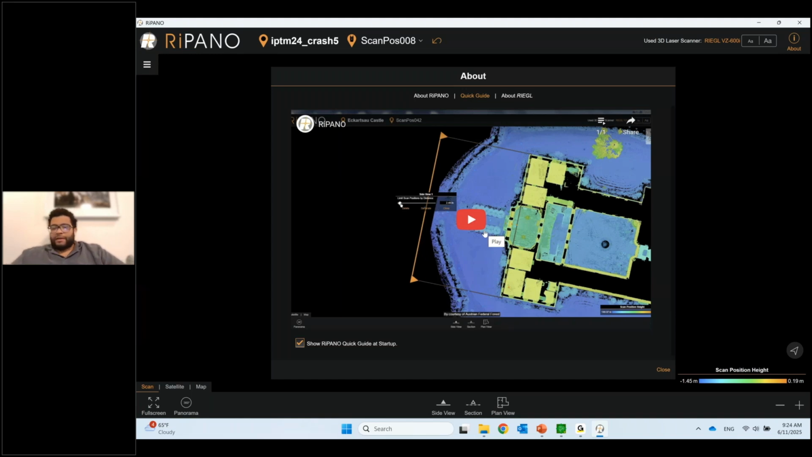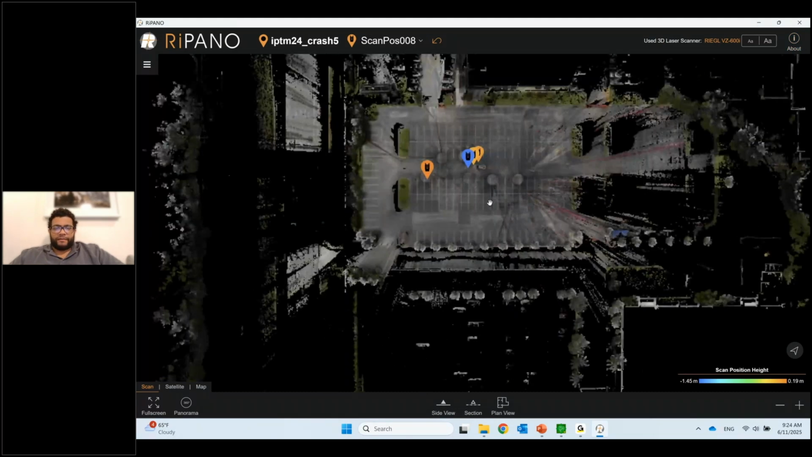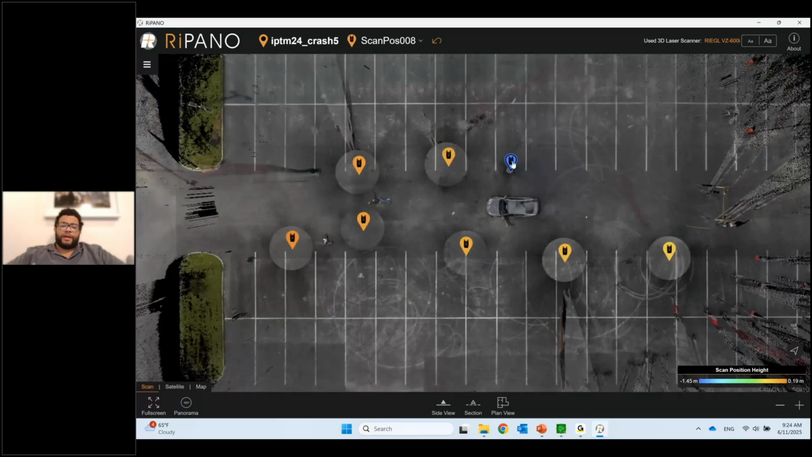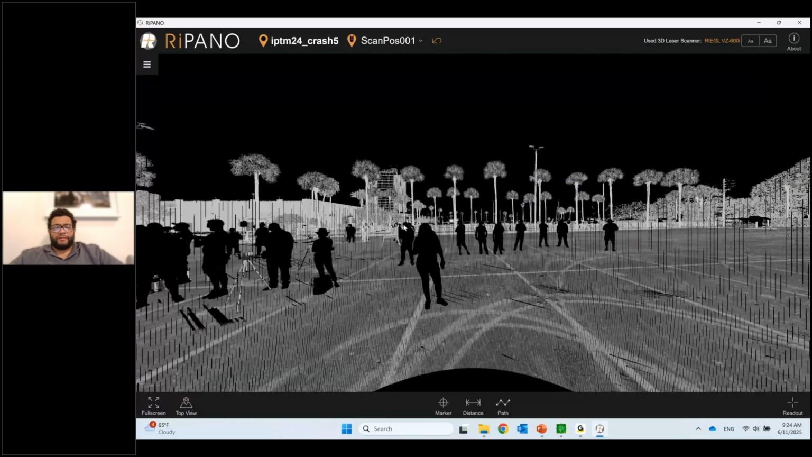So closing that, and I zoom in, you just get a top-down view of everything you've collected. And then you have individual scan position icons that you can click on, and it'll take you to the perspective of that scan position. So if I click on the very first scan here, I just have a POV of where the scanner was. All these people are black because I removed them from the data.